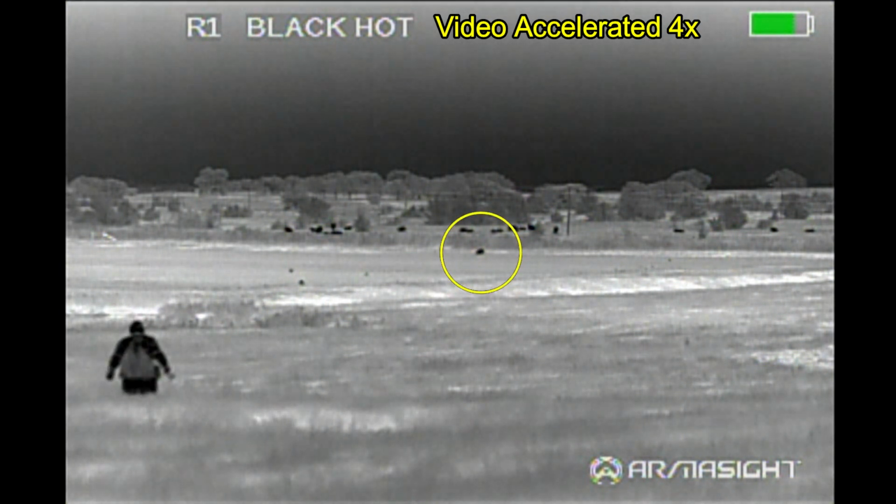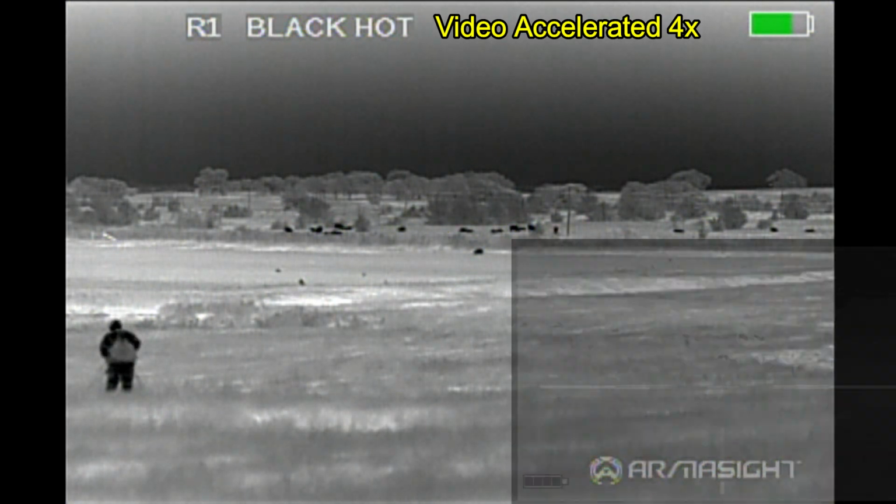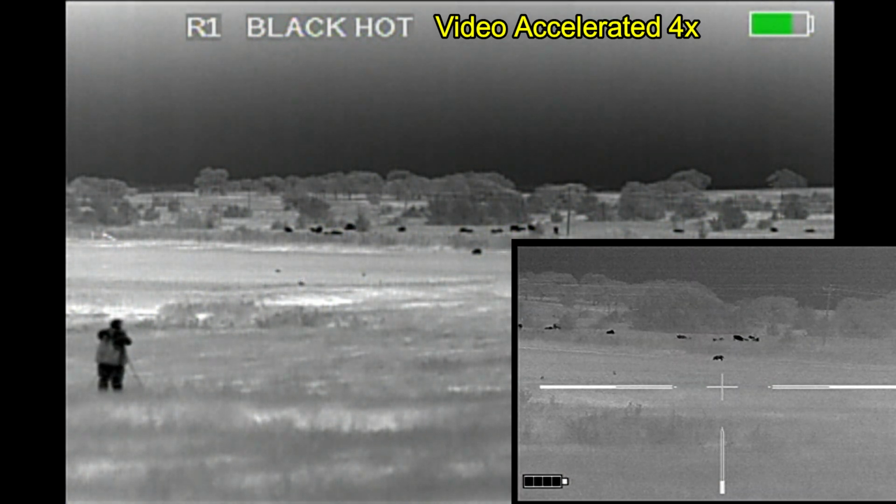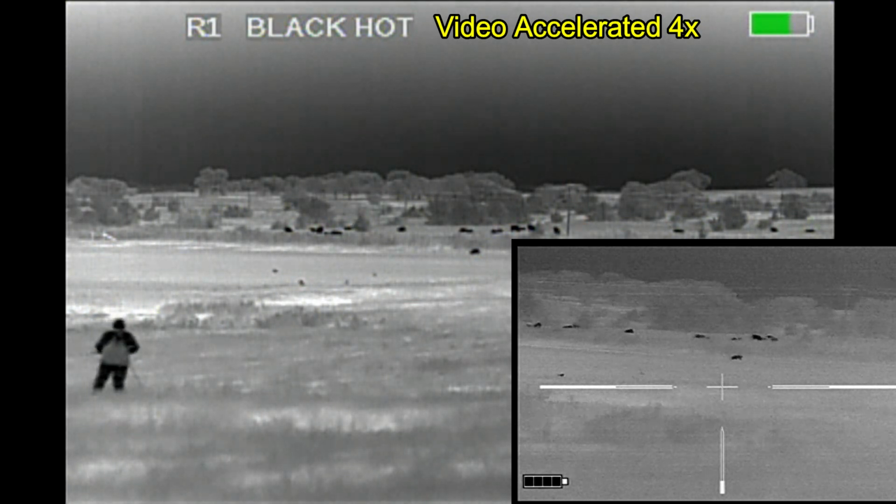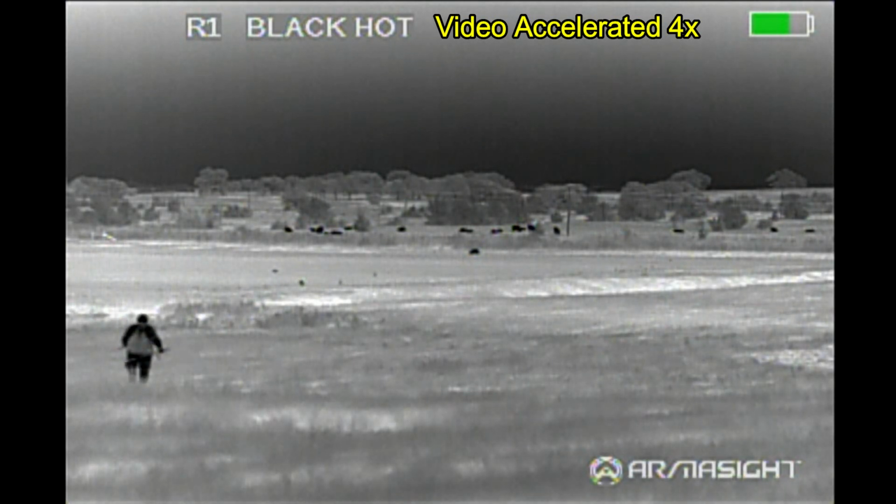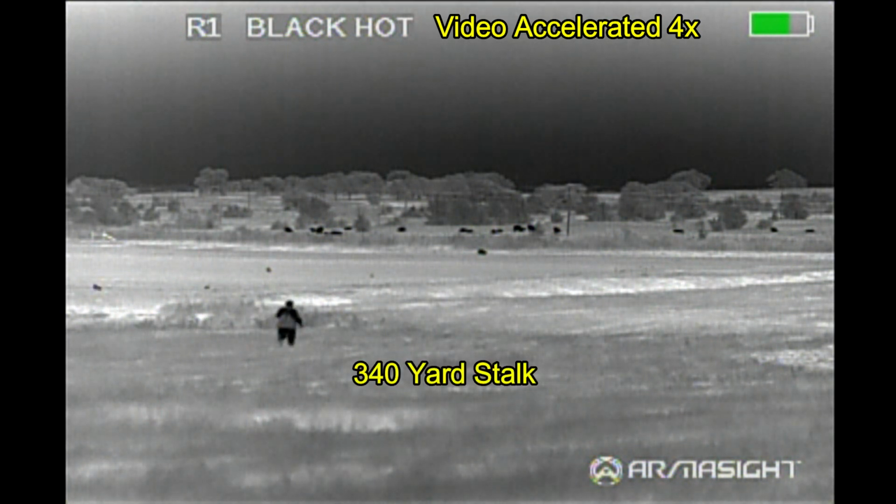And here's where I'm starting my stalk heading towards the hog. Now obviously I'm not going to shoot from here, I'm just getting some video and checking to see what it looks like behind the hog, and obviously I can see cattle behind the hog. This would not be a safe direction to fire. And so I continue onwards, working out just how it is that I'm going to take a shot at this hog without having cattle behind it.